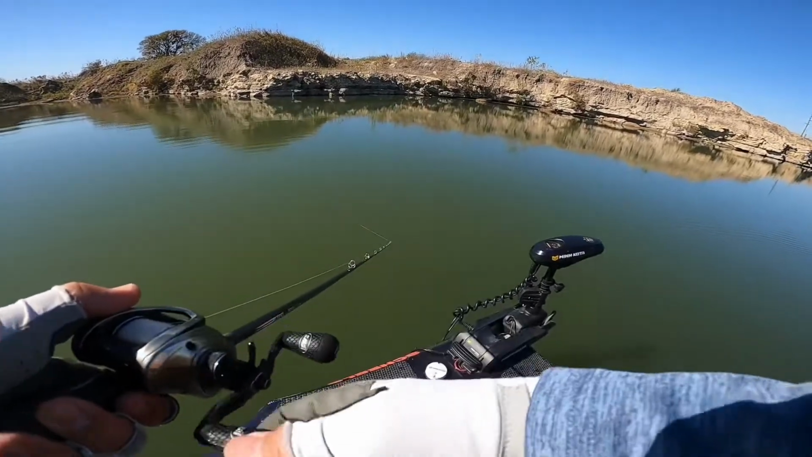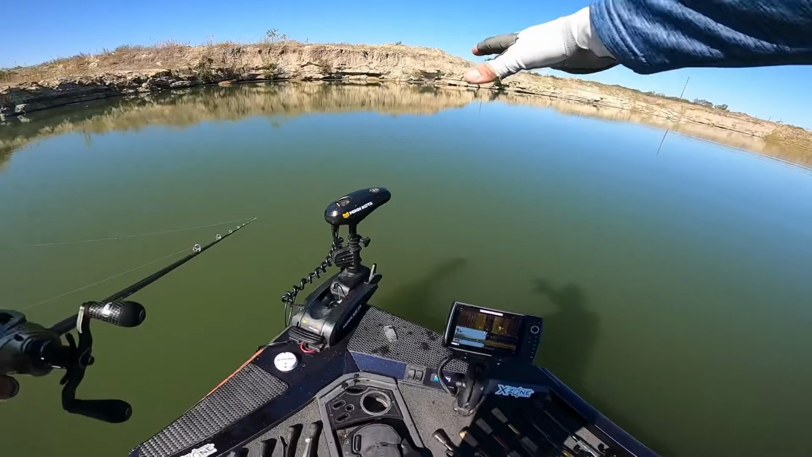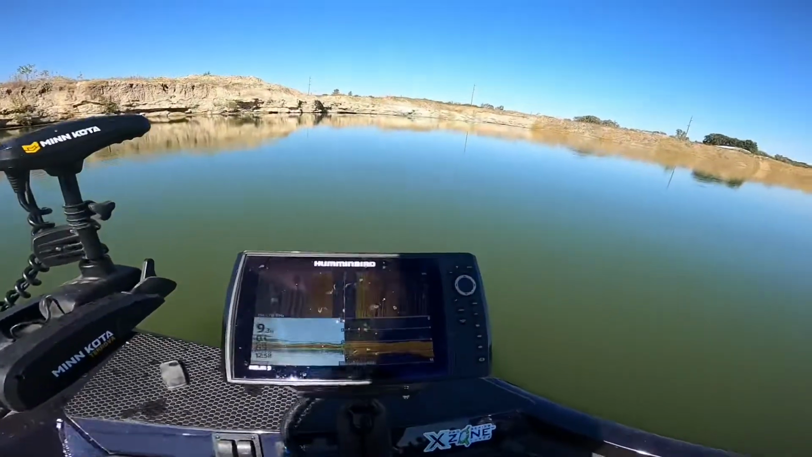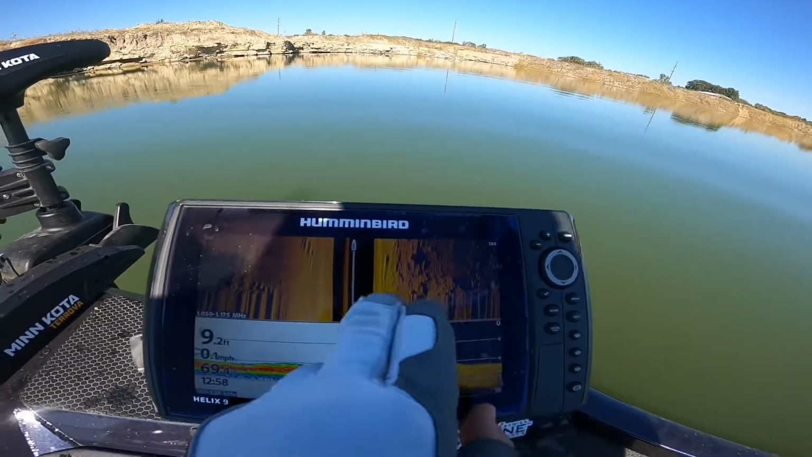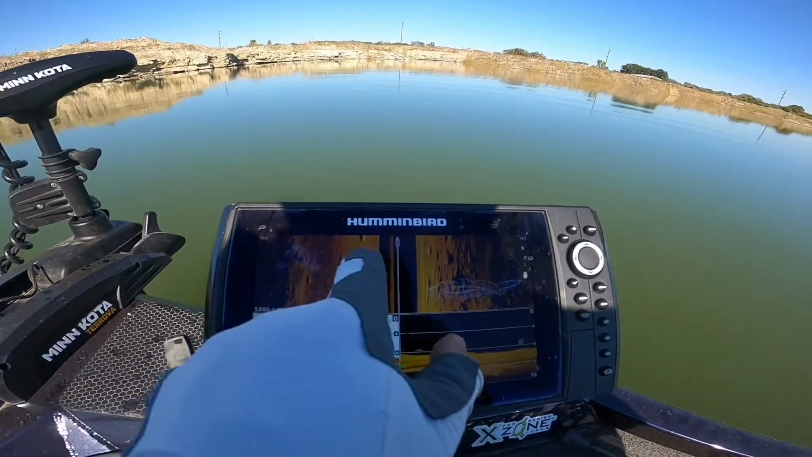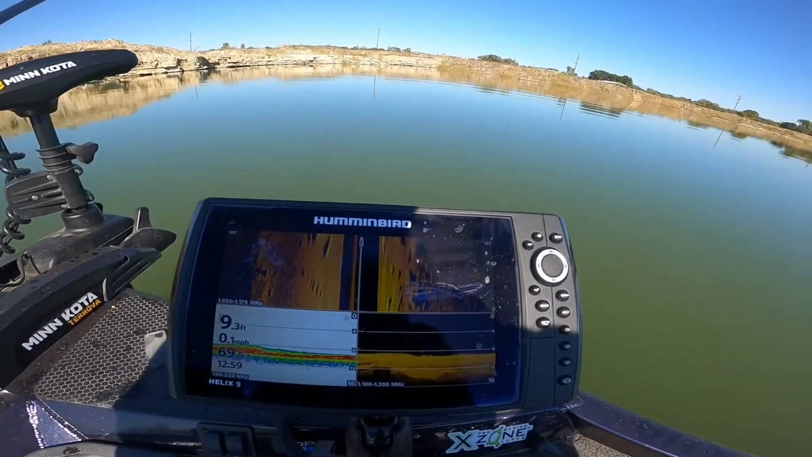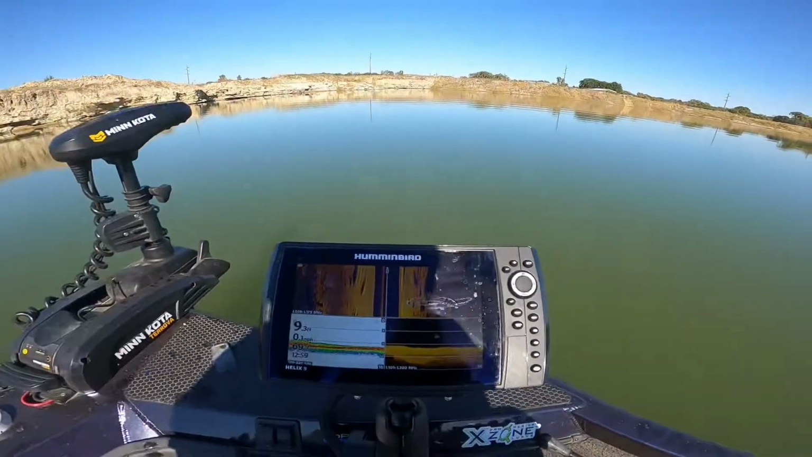Not necessarily deep water. I mean, 8 to 10 foot, but it's around some rocks that are out here, and they're just feeding on shad. Again, as I turn the boat there, you can see those rocks. Excuse this blur line, but you can see those rocks all out here and over here. Okay, so those are shadows casting off the rock. Make sure I don't drop my rod in the water, but that's what those are. So I'm just coming across those rocks and catching bass off of them.